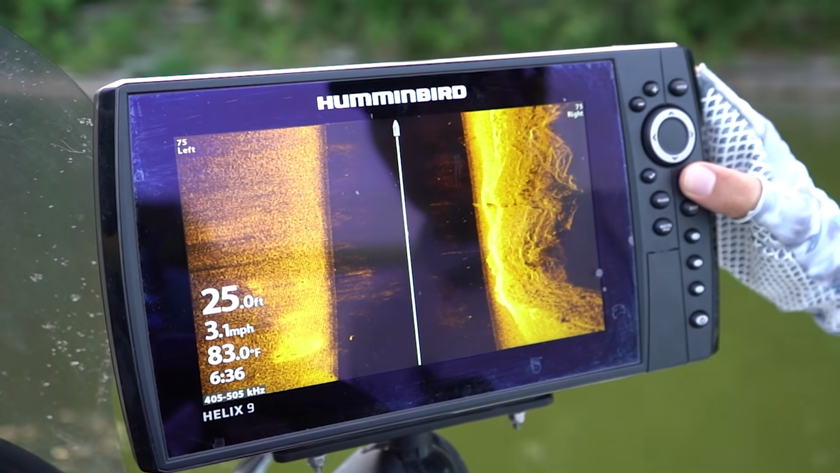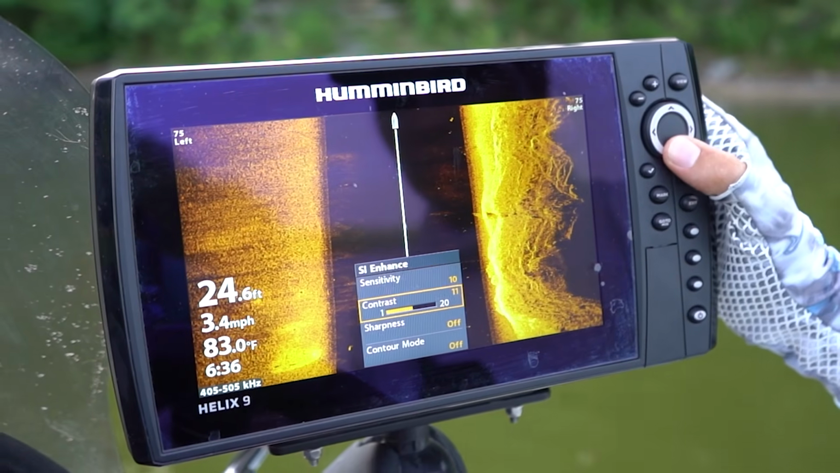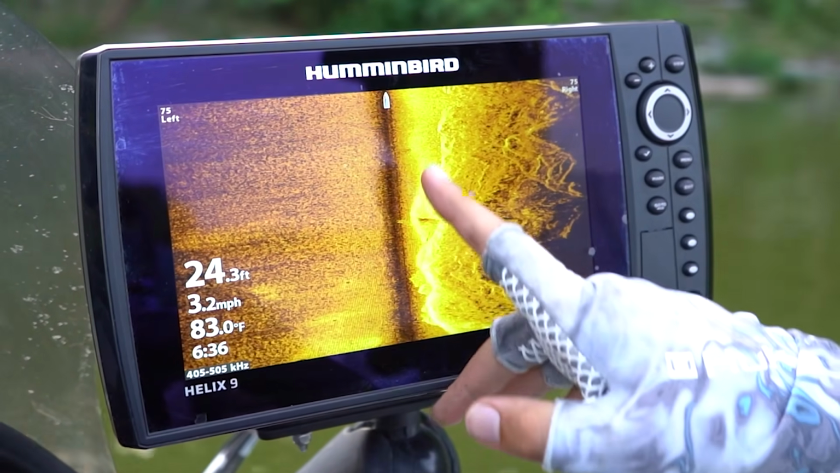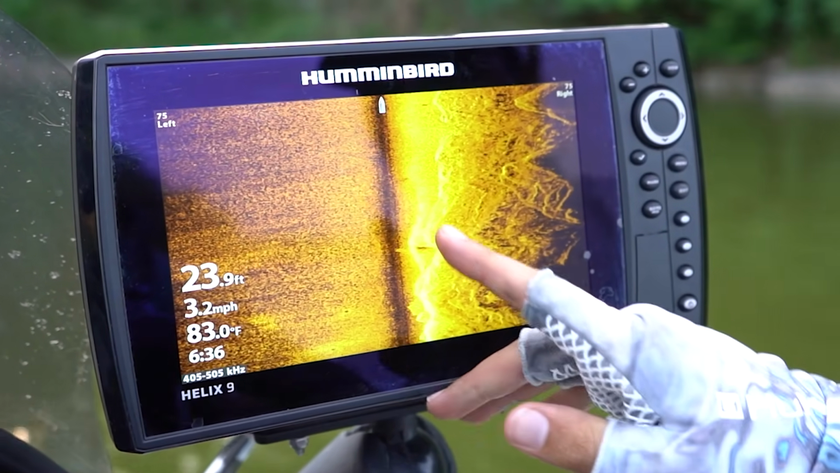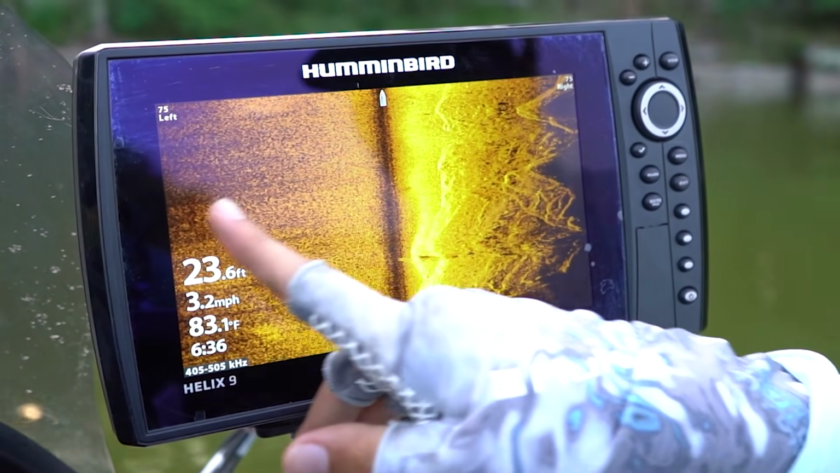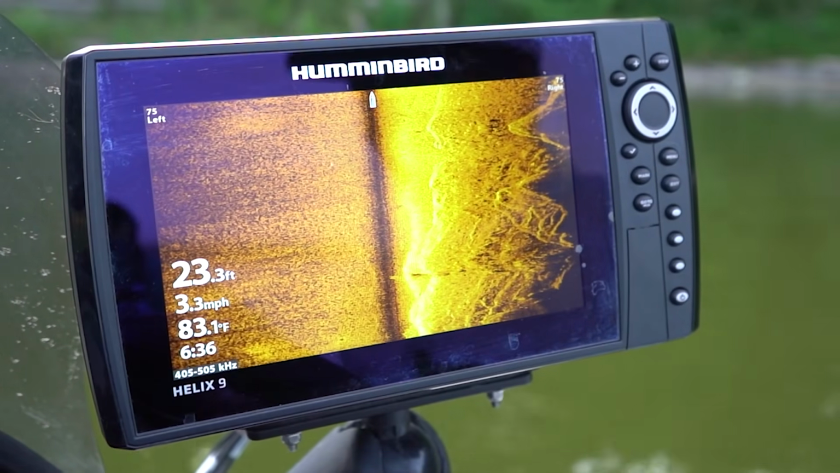The way we do this is go to the menu button, we go to SI Enhance, and then turn on Contour Mode. With Contour Mode, you can see all the black space is eliminated, and you basically can now see everything that's happening to the right and left of the boat without worrying about what's underneath the boat. This is all just bottom right, all bottom left. Got my directions mixed up there.